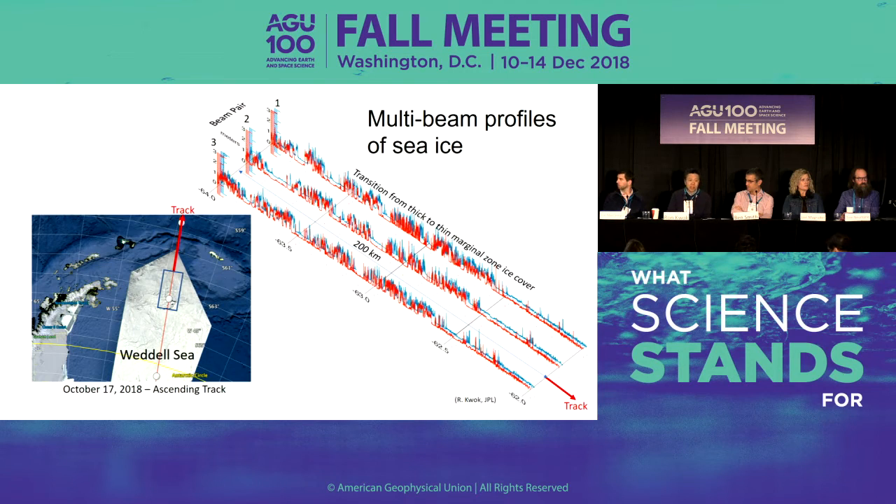And this particular example shows a transition from the compact ice cover in the Weddell Sea, that's in the Southern Ocean, into the ice margin, which is the flattened bits towards the bottom of the slide, and it shows very nicely a transition from that thicker ice into the ice margin and into the ocean. And that's important.